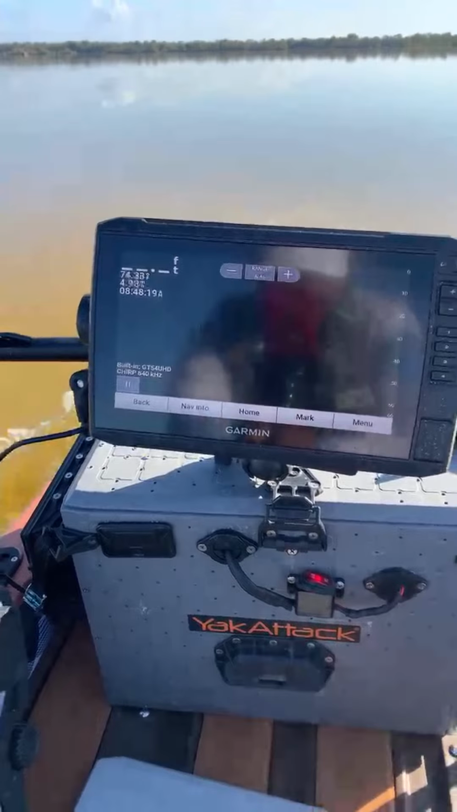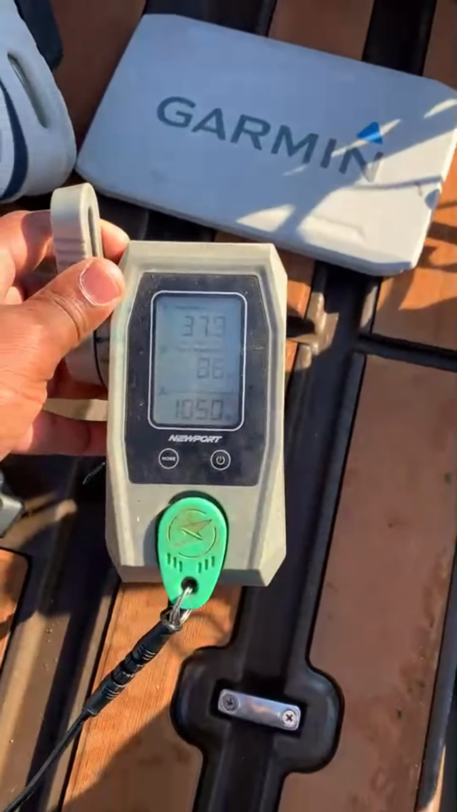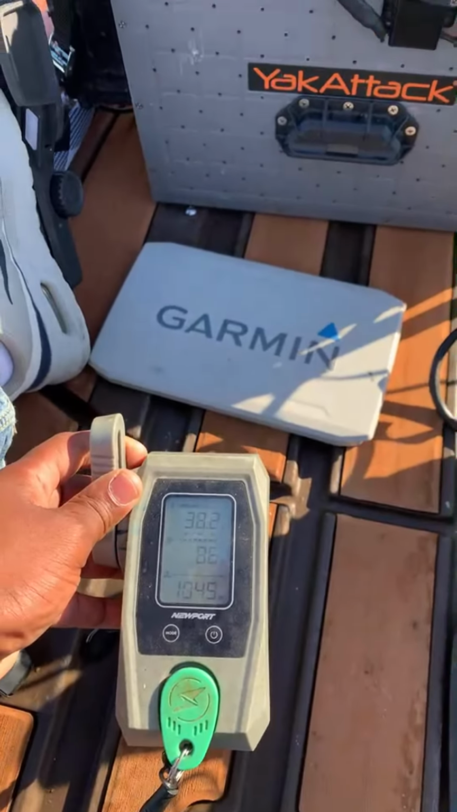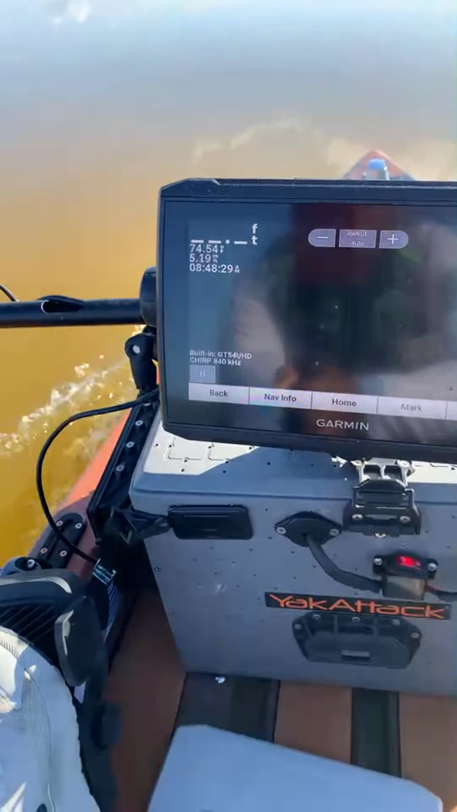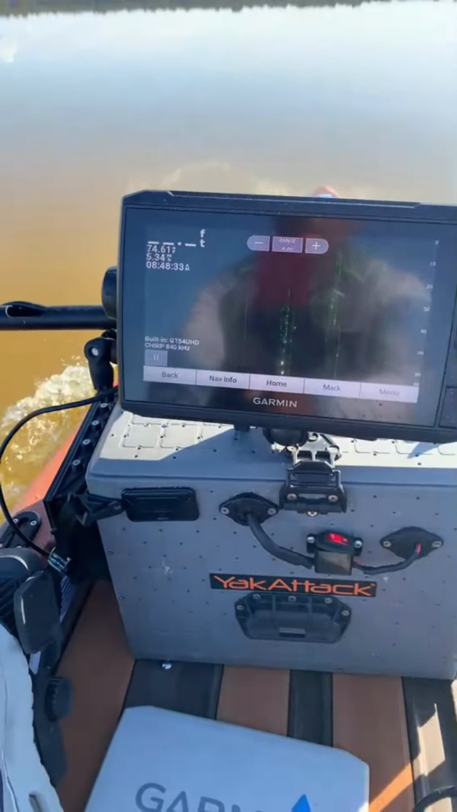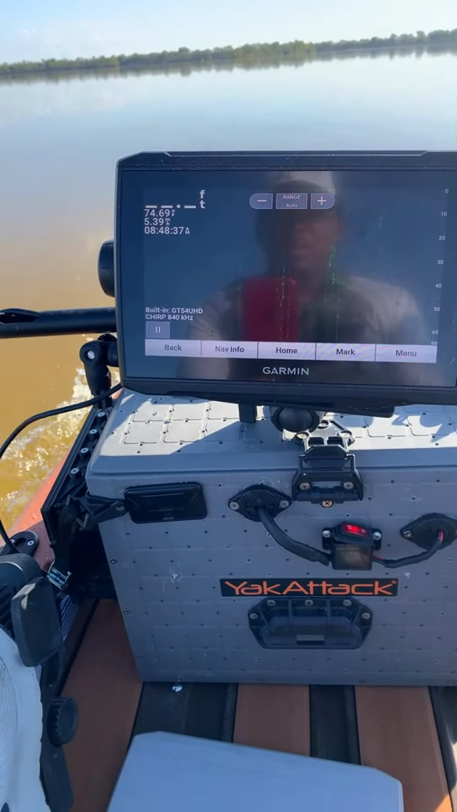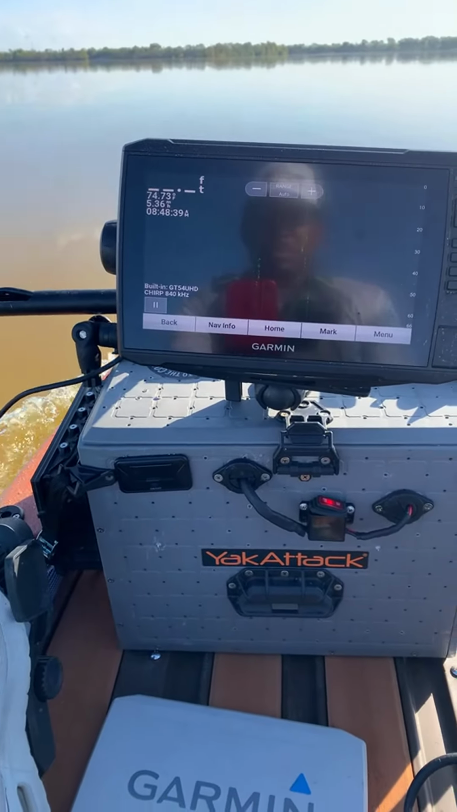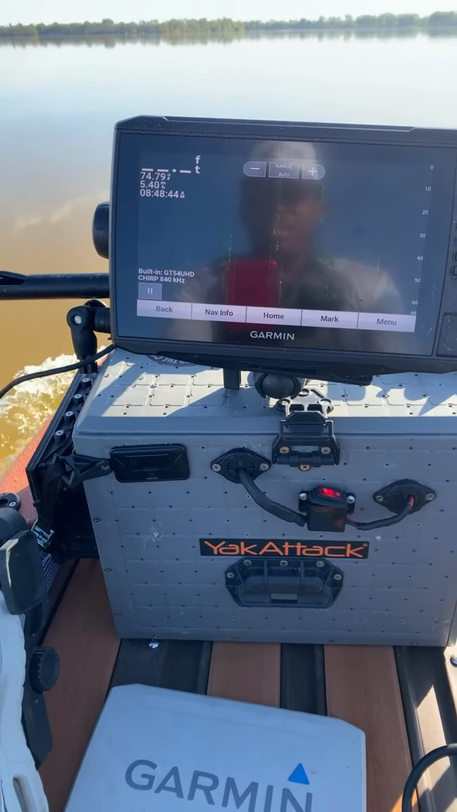All right, to 85%, 86. And my battery's getting low on this phone, so I can't go longer. We're doing 5.18. All right, let's go to 100%. Are you running both motors? Just one.